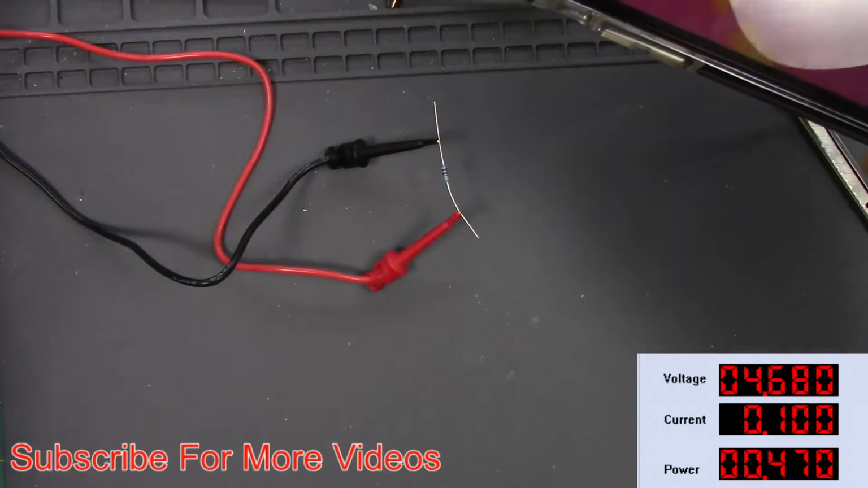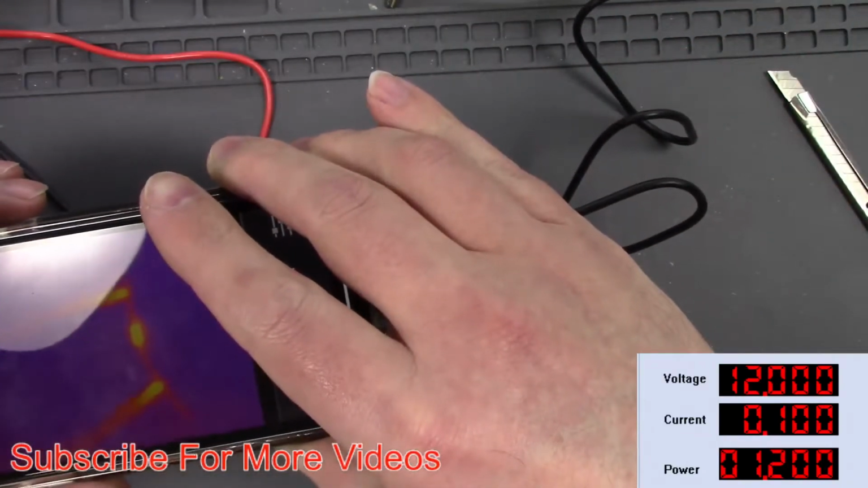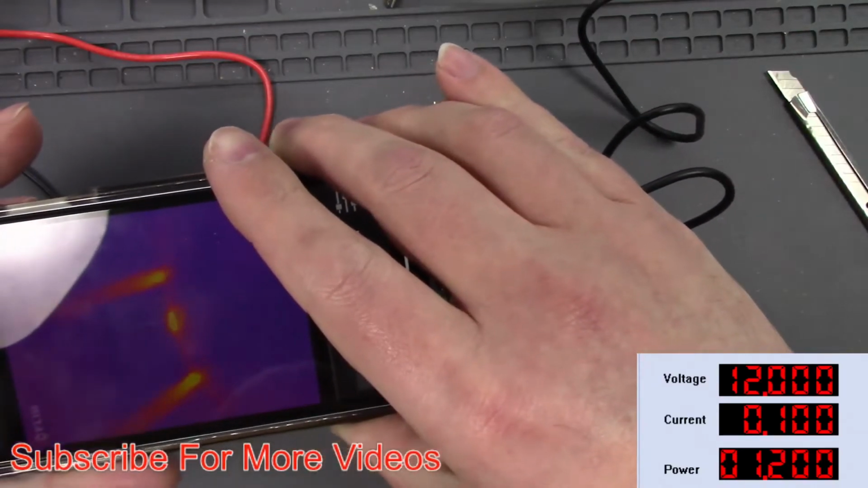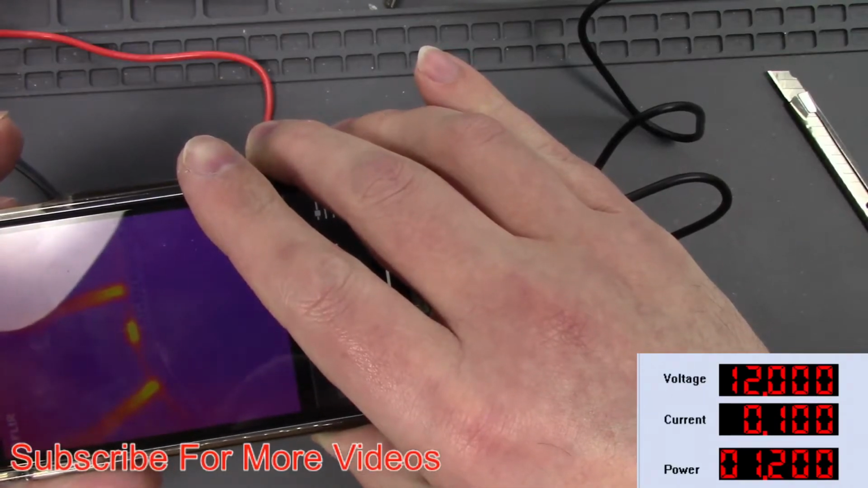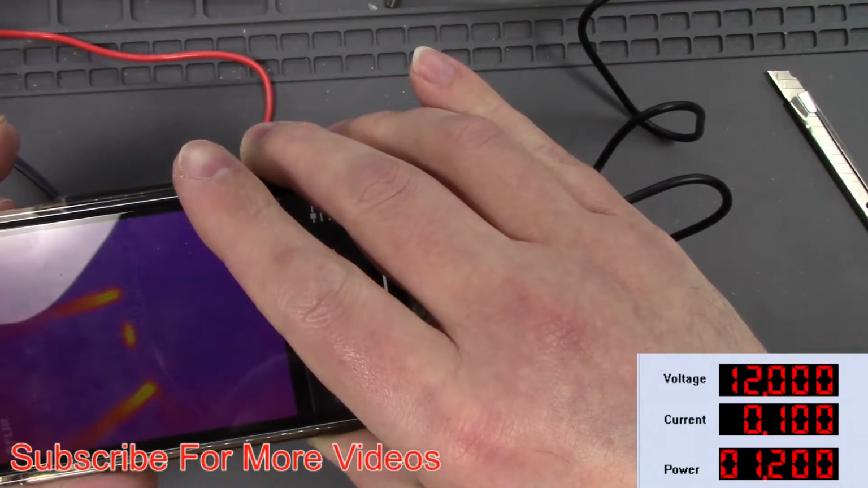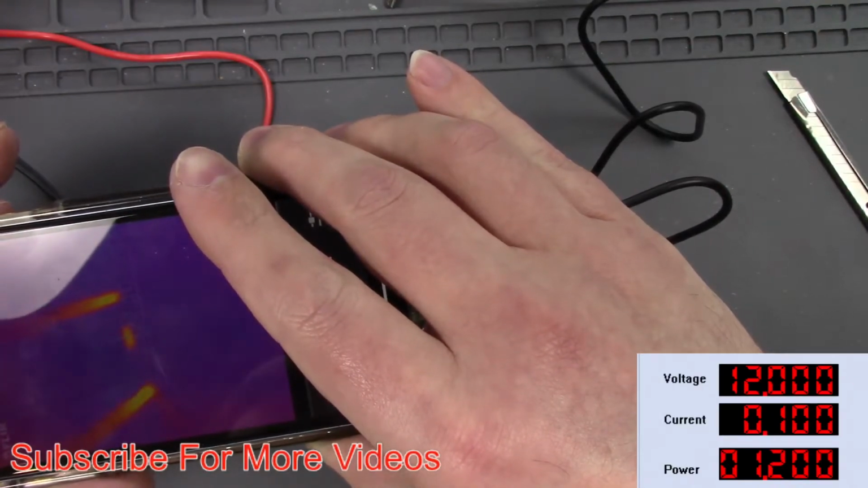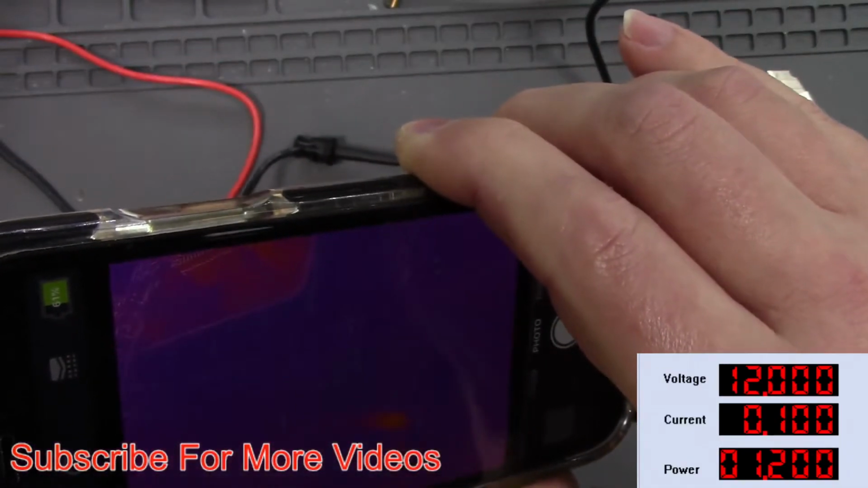I'm going to turn that off, and then as I turn it off, you can see it's starting to cool down. It's taking a while to cool down, but that sucker is hot.